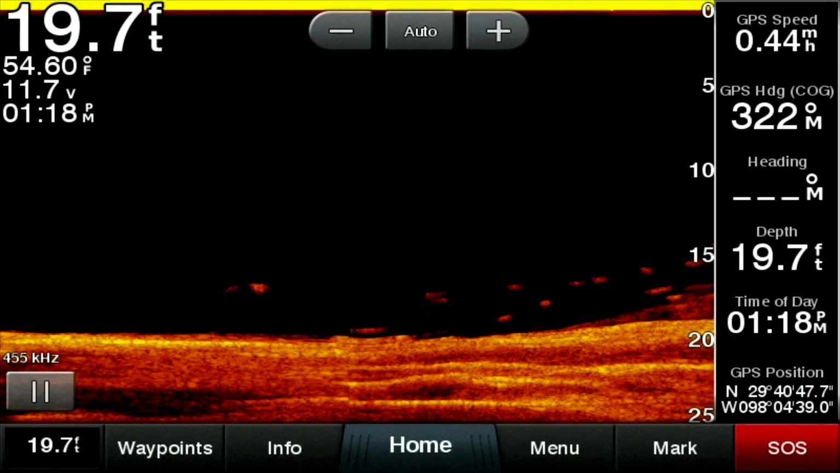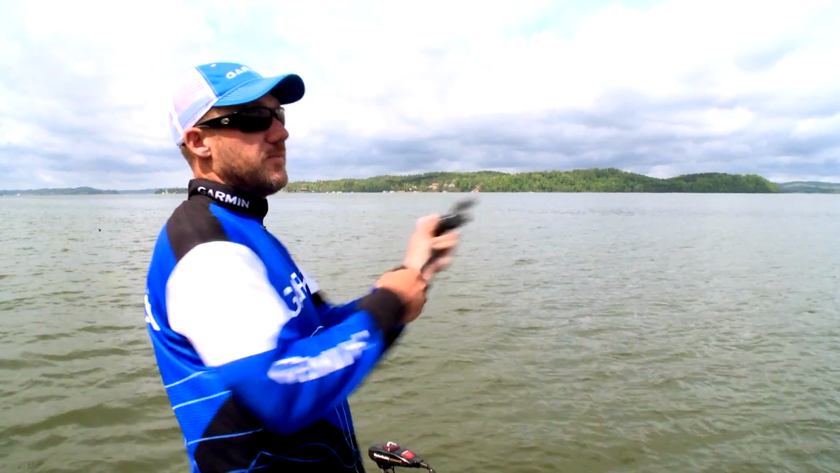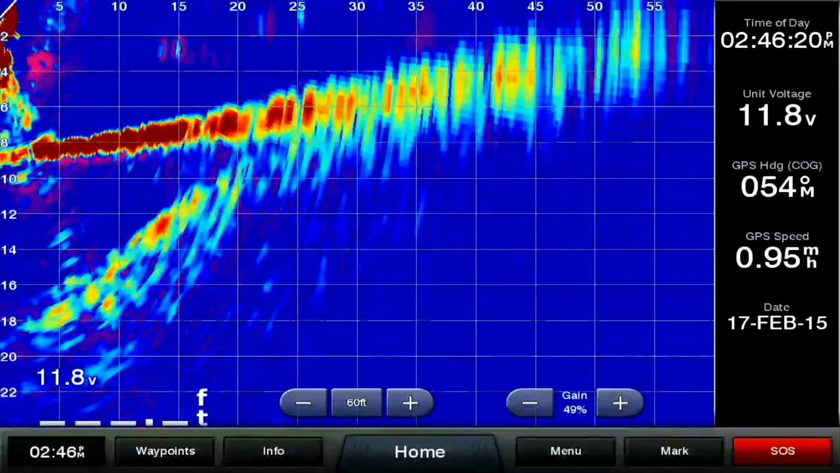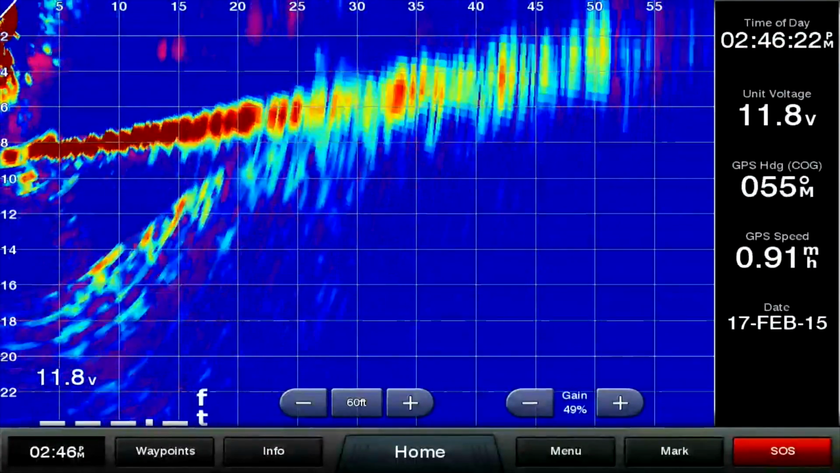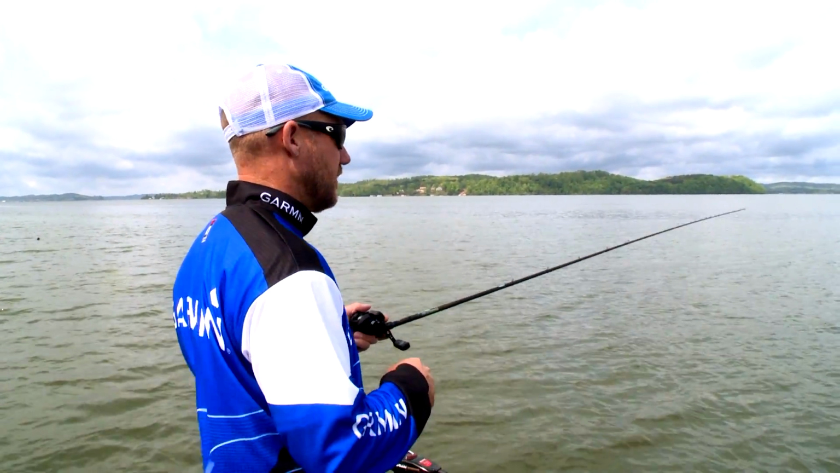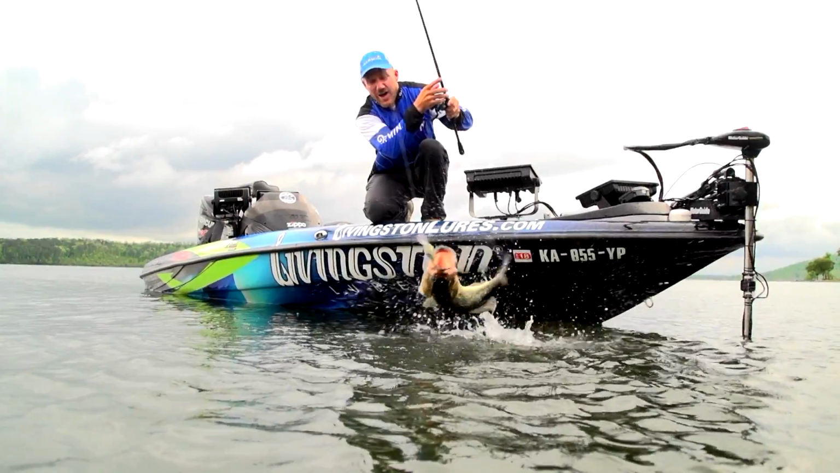You have sonar to know what's going on under your boat, and the GPS to help keep you on track, but the Panoptix literally shows you what's right up in front of the boat and what's coming up. That technology is going to help me catch a lot more fish.